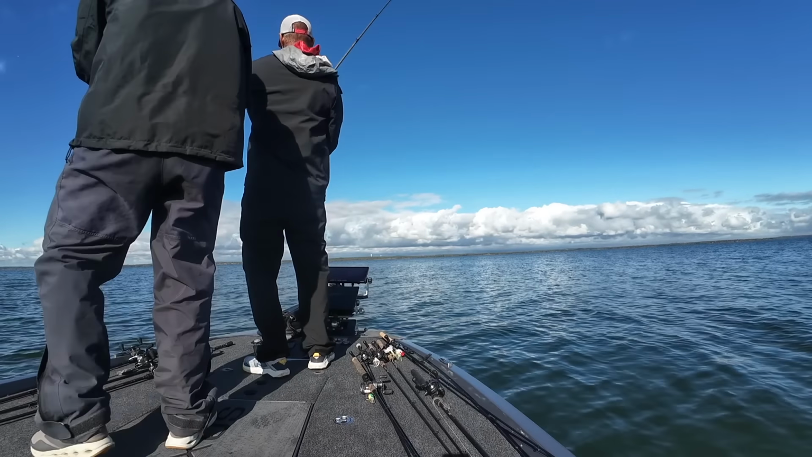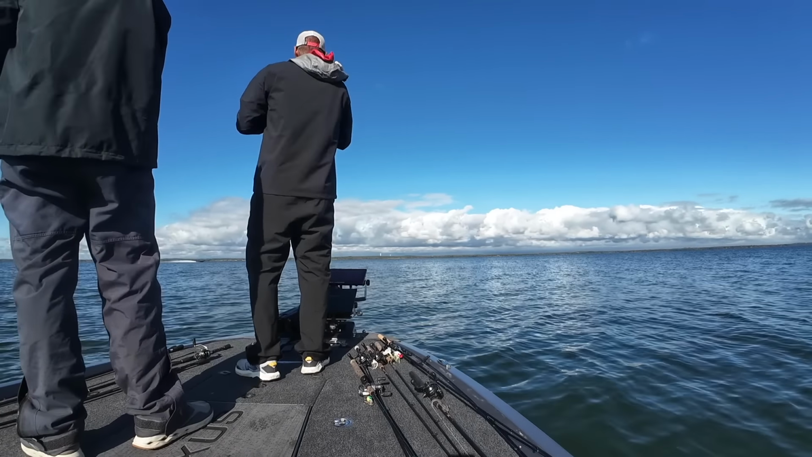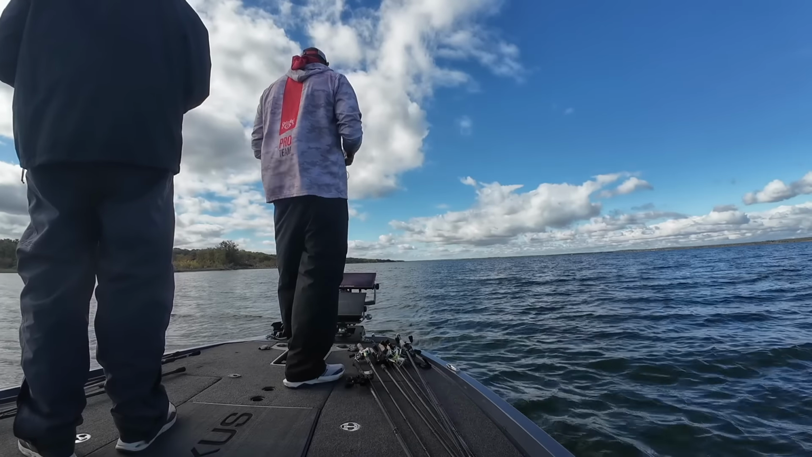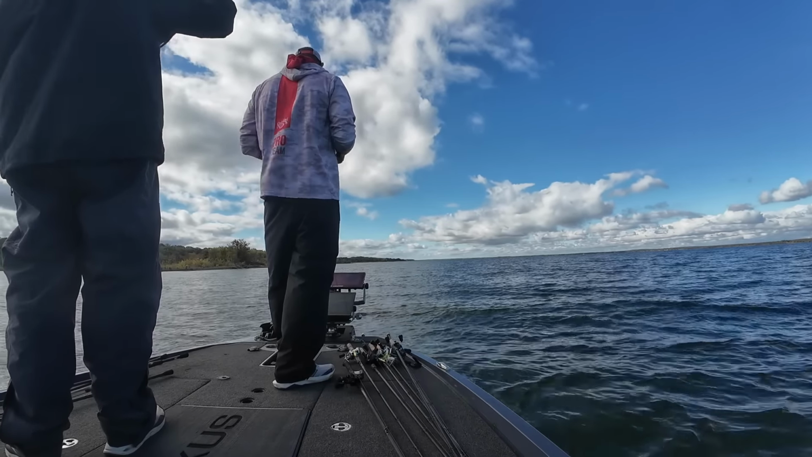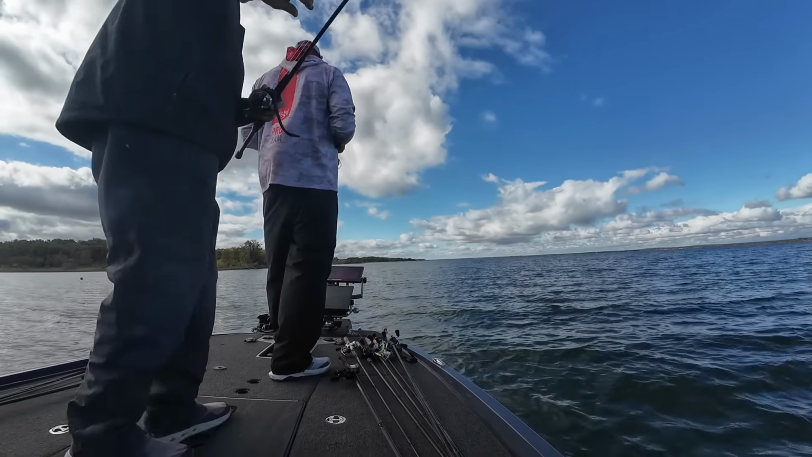So far, no one's been on really anything we wanted to fish except that one spot in the grass. So we're just kind of marking these off, checking them off the checklist. And we've got a couple spots that are way higher up on our list. We've hit a couple ones that we're not worried about.